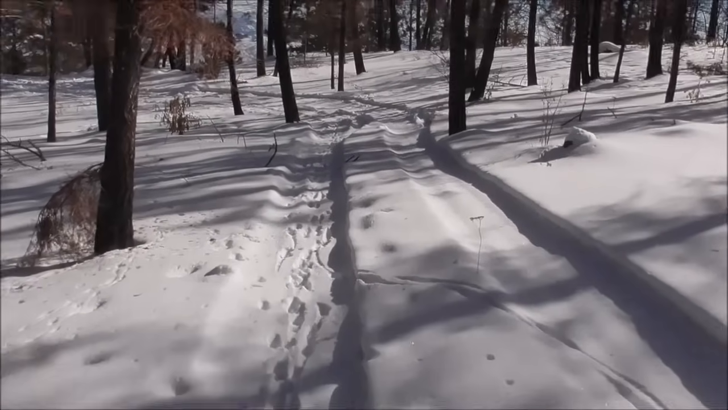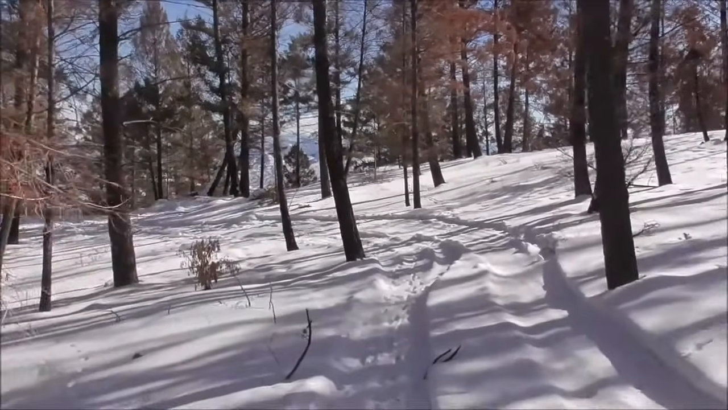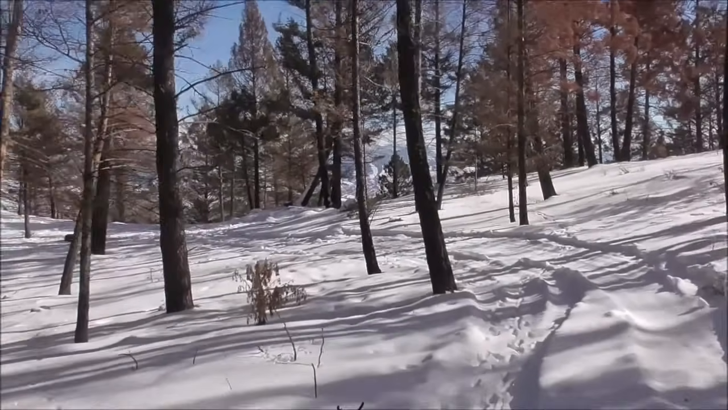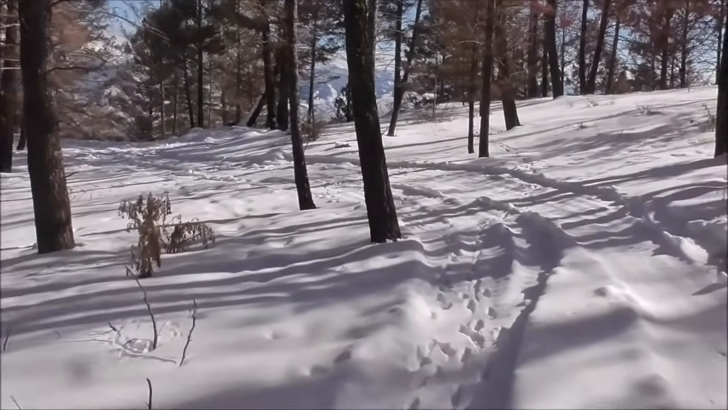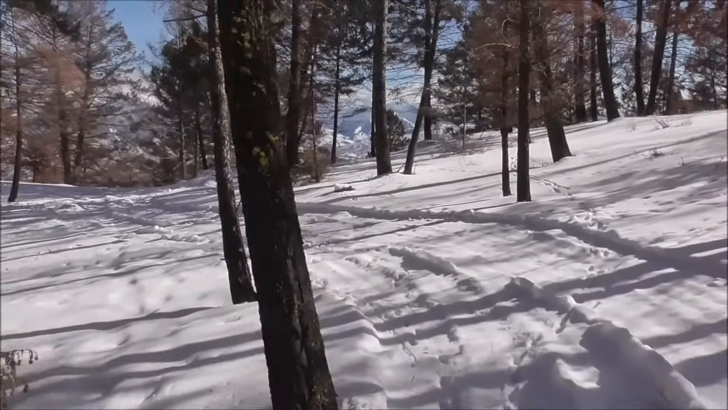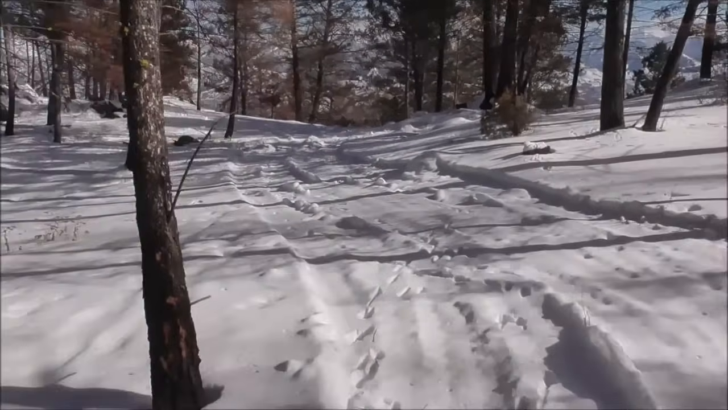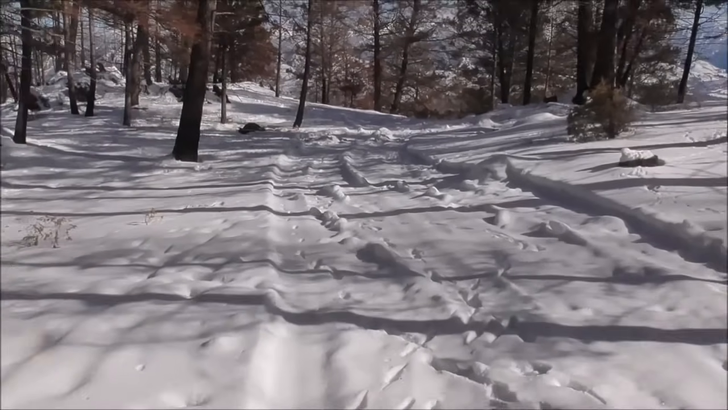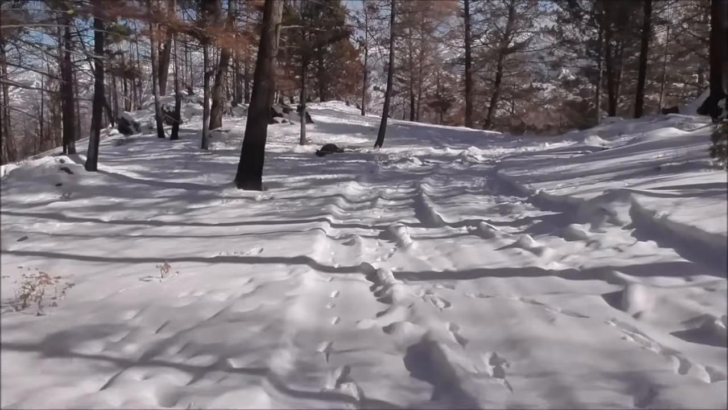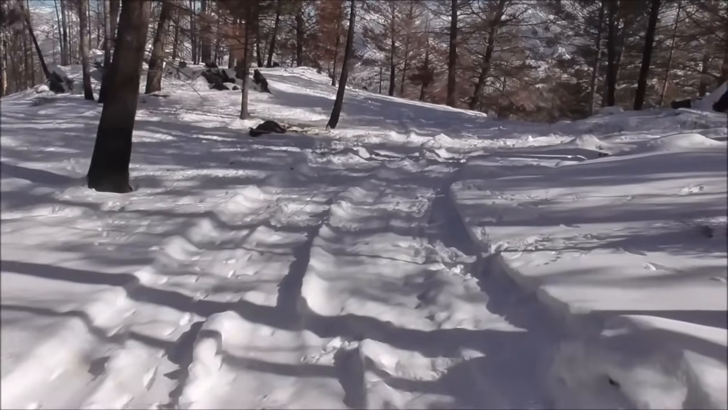Okay, those are coyote tracks. Yeah, at least they're finally working on that cow, it looks like. Yeah, something's been eating on it. The back end of it's chewed out.